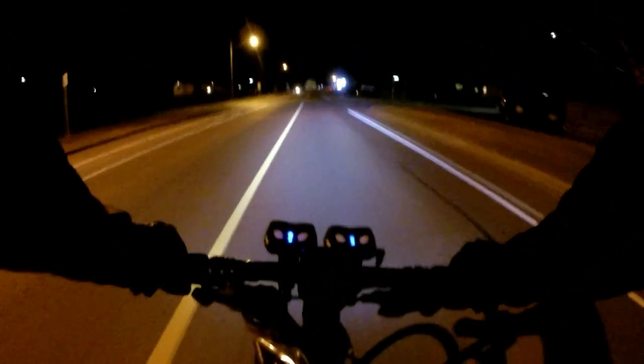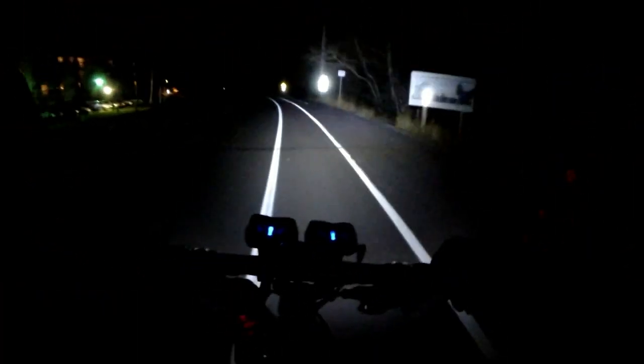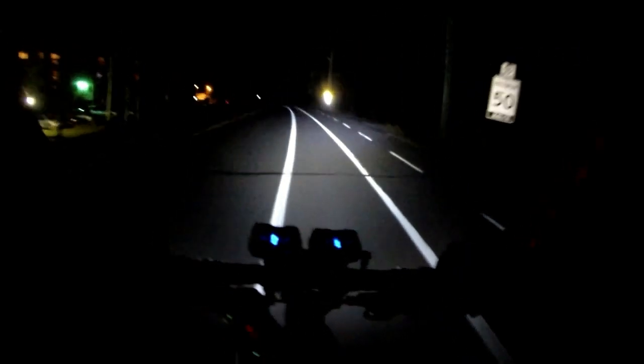It's curvy, up and down, but you don't have to deal too much with vehicular traffic. It's a little safer to ride there at night. The wind's supposed to die down as the evening goes on, so maybe it'll be even less as the ride goes on. We're almost at Boulevard Lake, but we're just taking quiet side streets to avoid traffic. Okay, so we're pretty close to Boulevard Lake now.